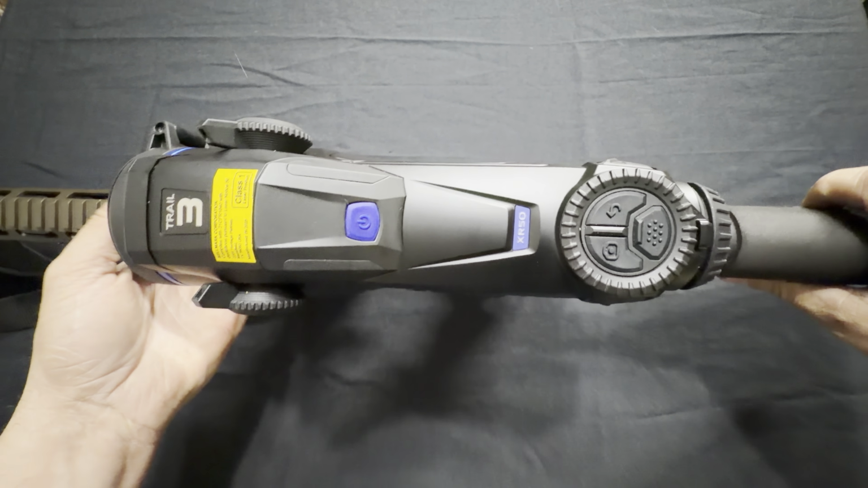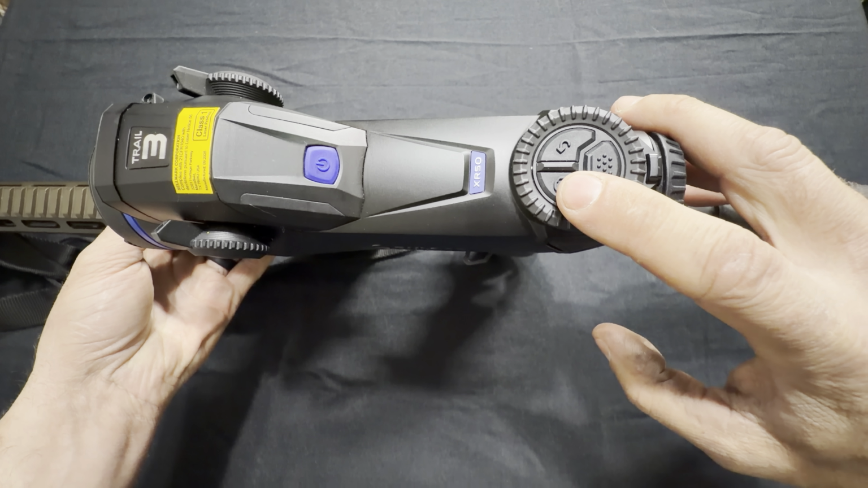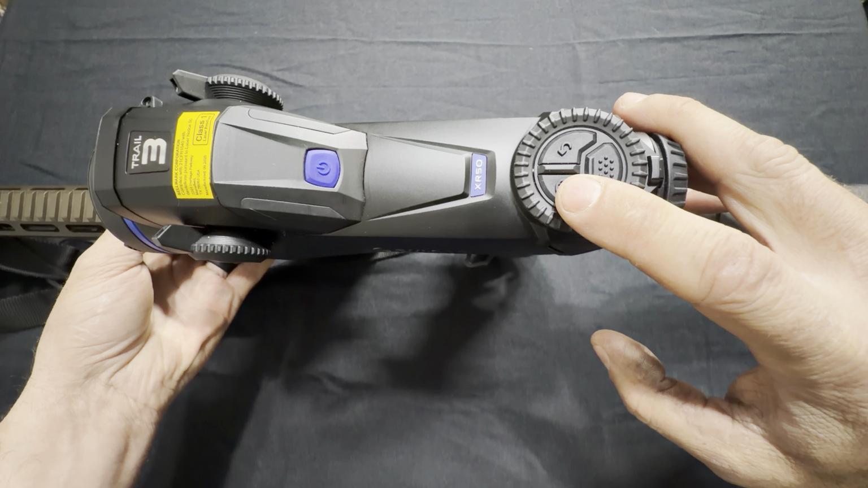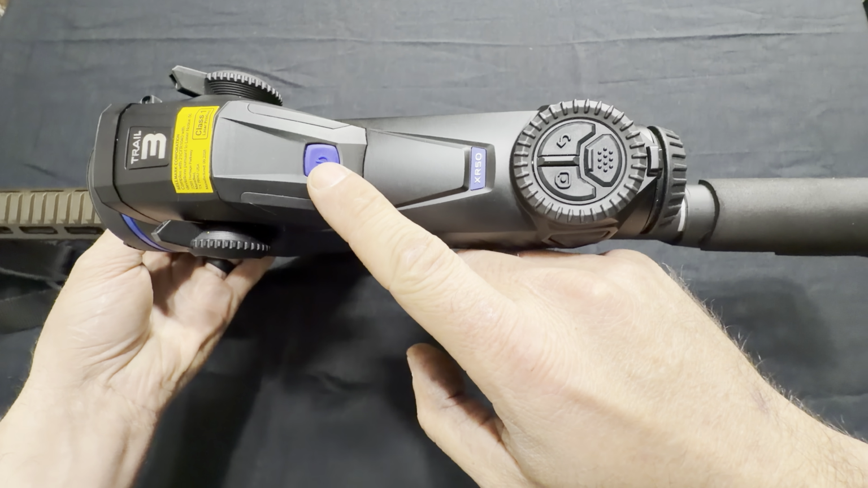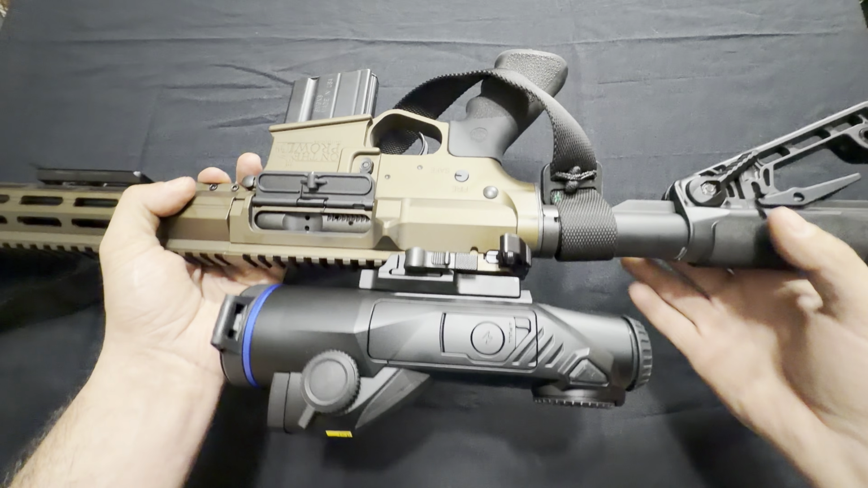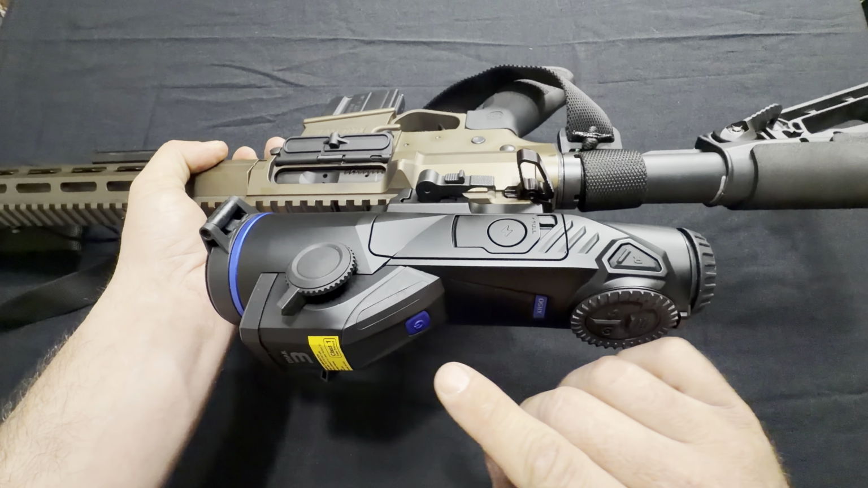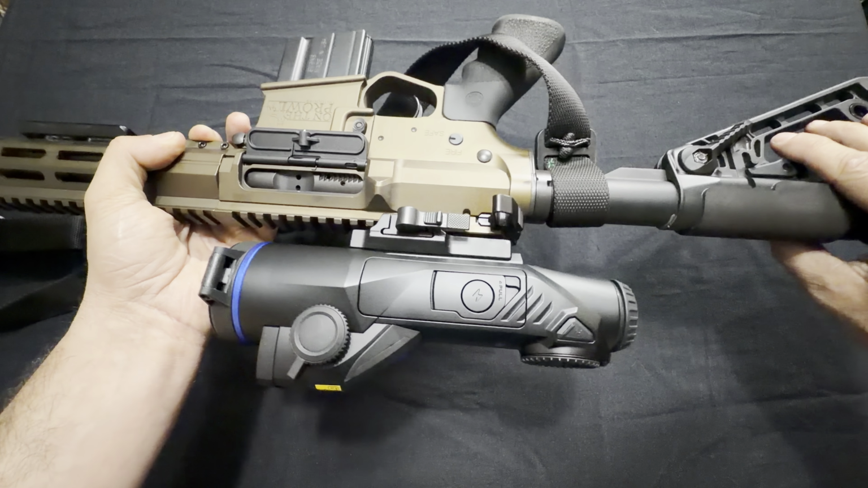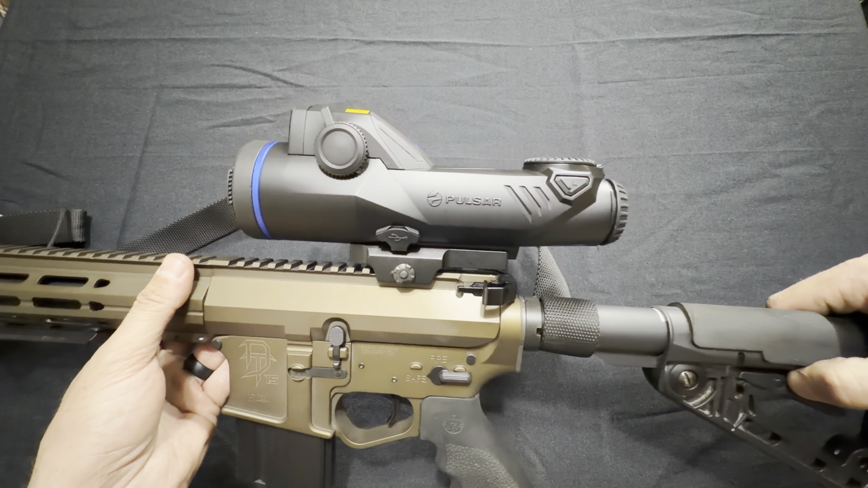All right, for the top, we've got our menu button, we've got our back button, we've got our camera/video button, and then this is how you toggle through your menu settings. Got our power button here on this side, got our rangefinder button, got our battery pack, and we got another focus knob for left and right hand. So this is just a close-up look at the scope.